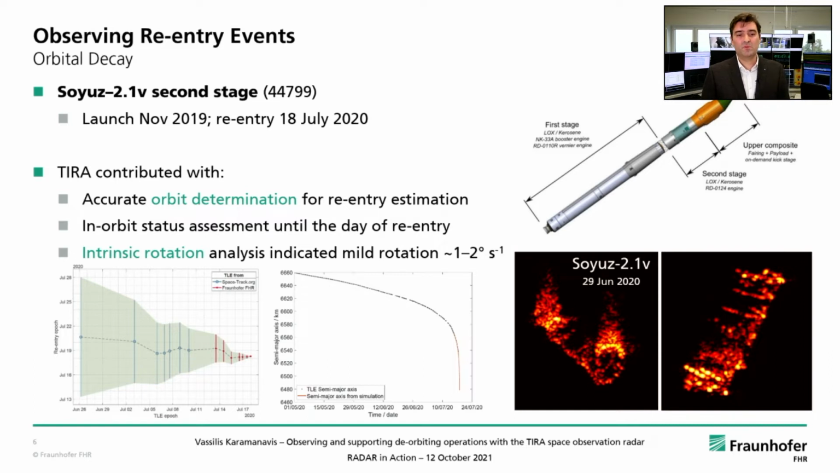And we have also performed intrinsic rotation analysis, which indicates a mild rotation for the object of about 1 to 2 degrees per second. Here at the bottom right, you can see two radar images of Soyuz 2.1V obtained on the 29th of June 2020, some 3 weeks prior to its re-entry.